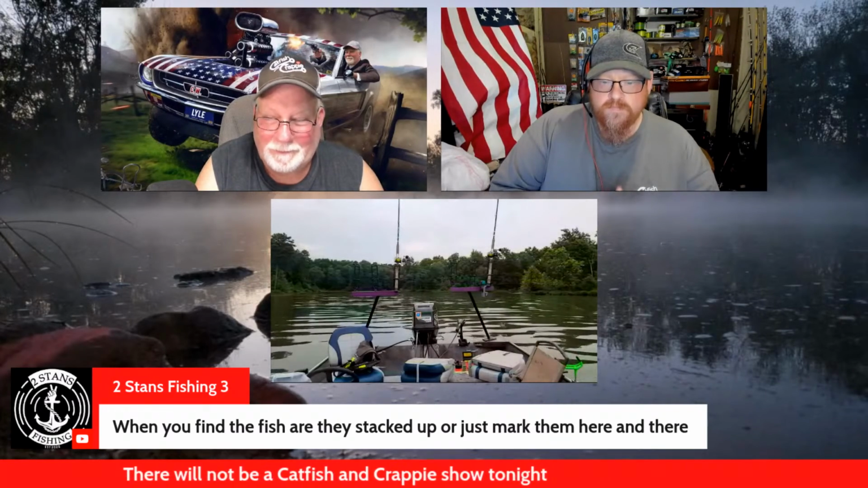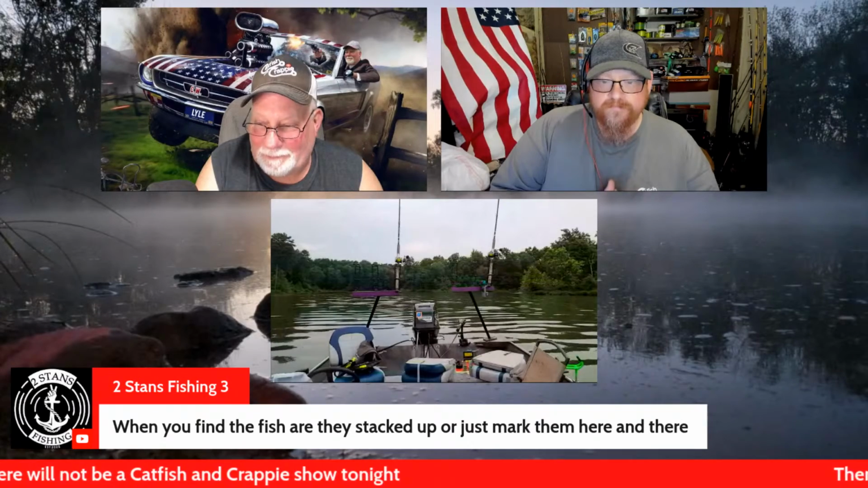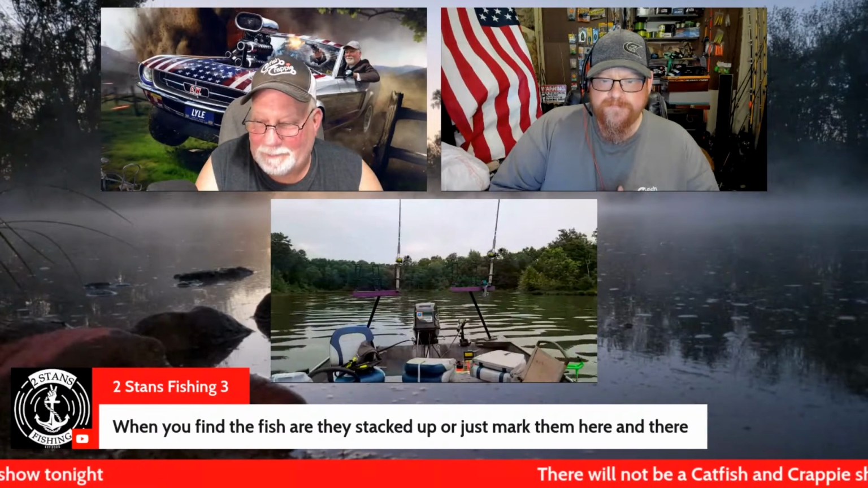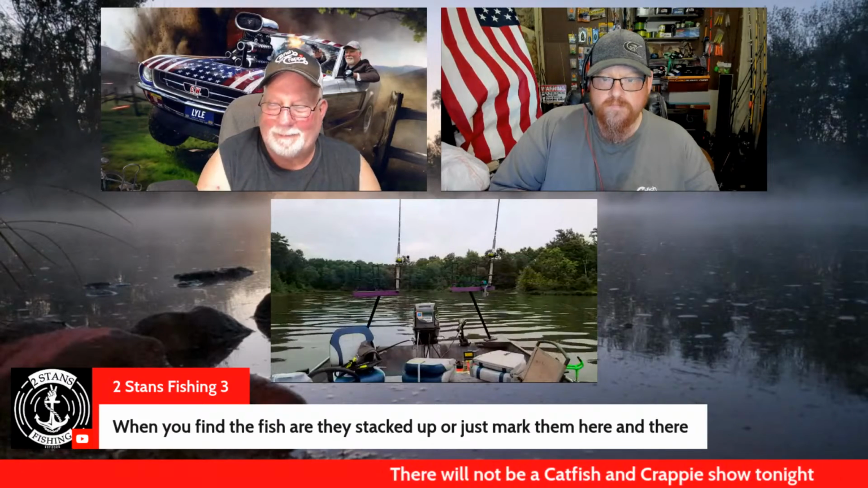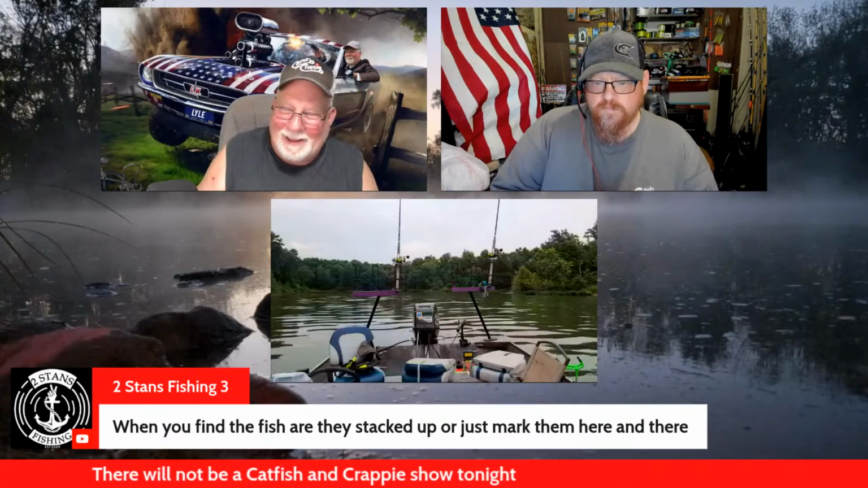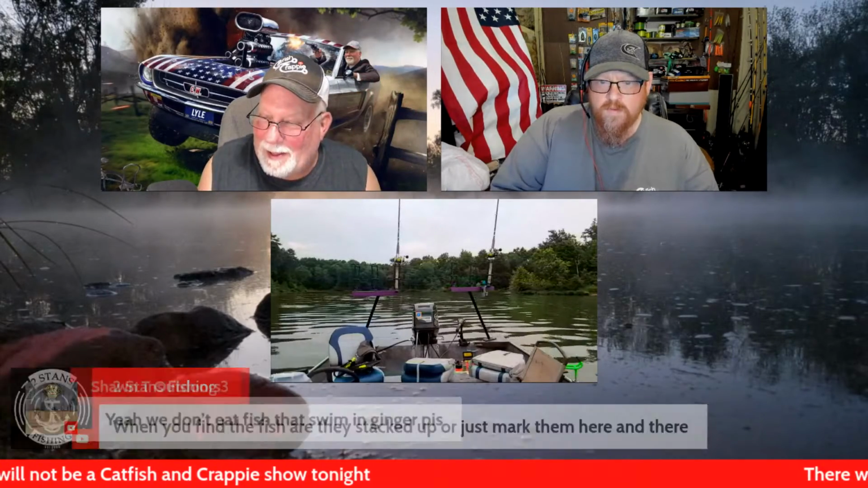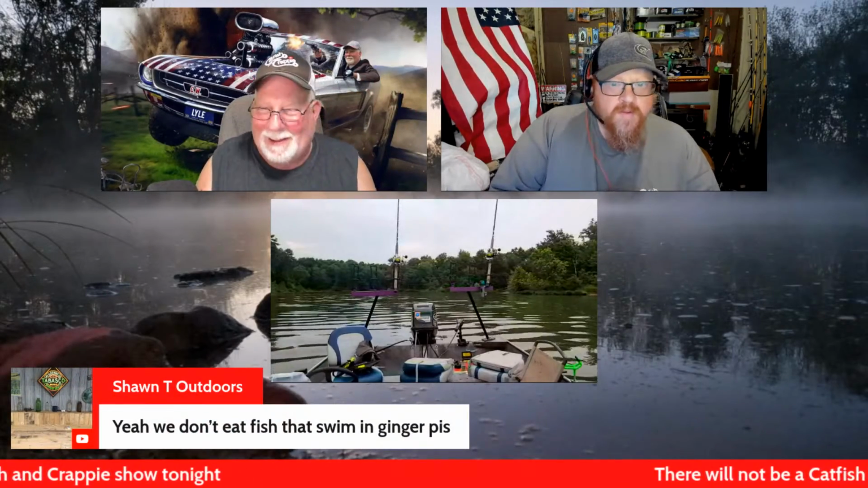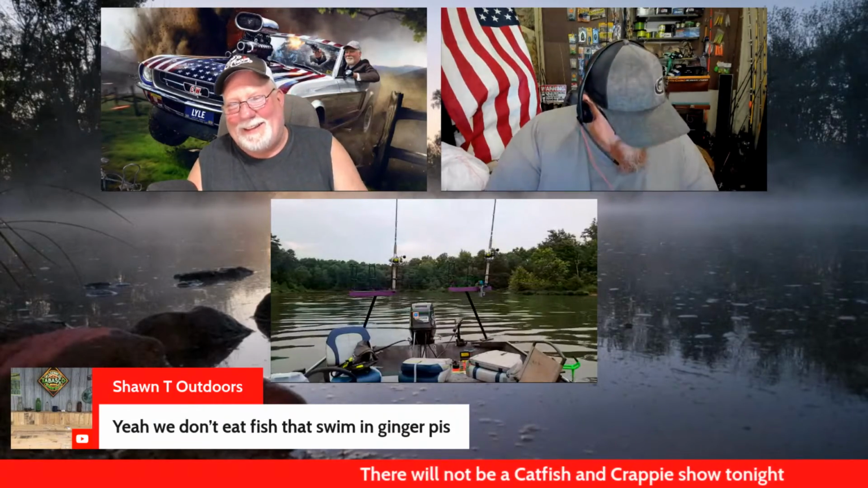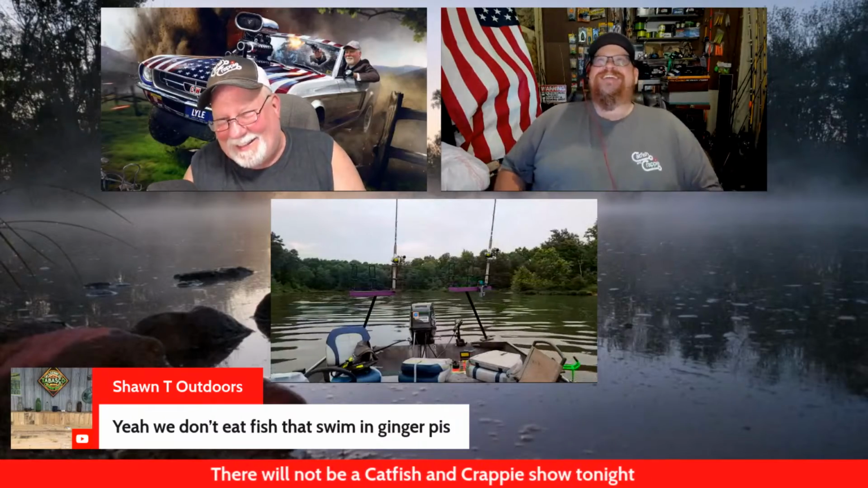At least channel cats that way, and blues for the most part, it seems like too. If you're catching a bunch of 3 to 5 pound channels, that's about all you're going to catch out of there because they all run together the same size. But I think the larger ones are going to scatter. They do in this lake. The larger ones scatter and go up.